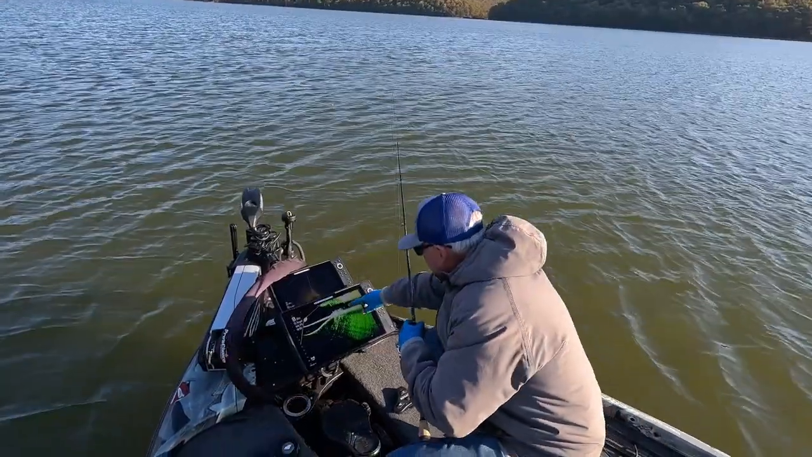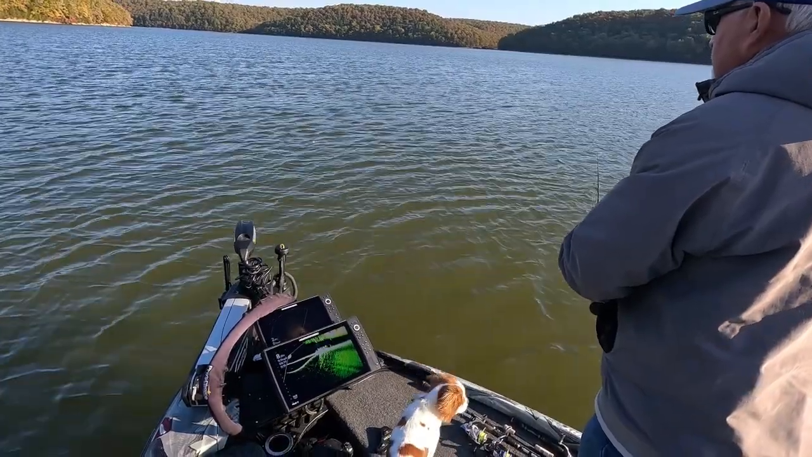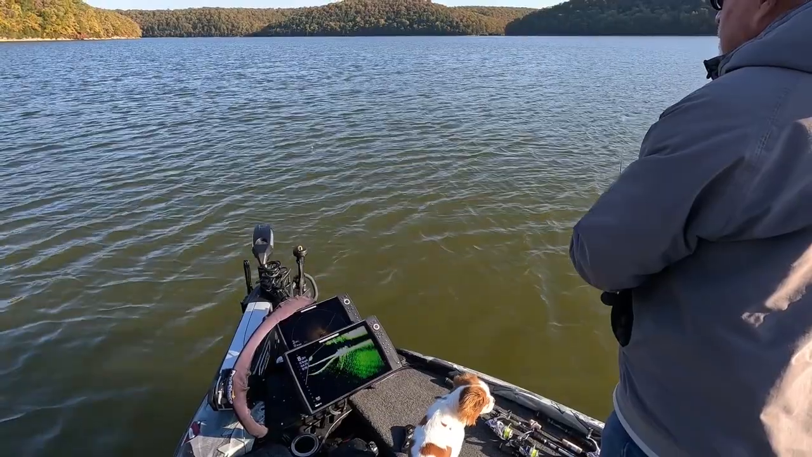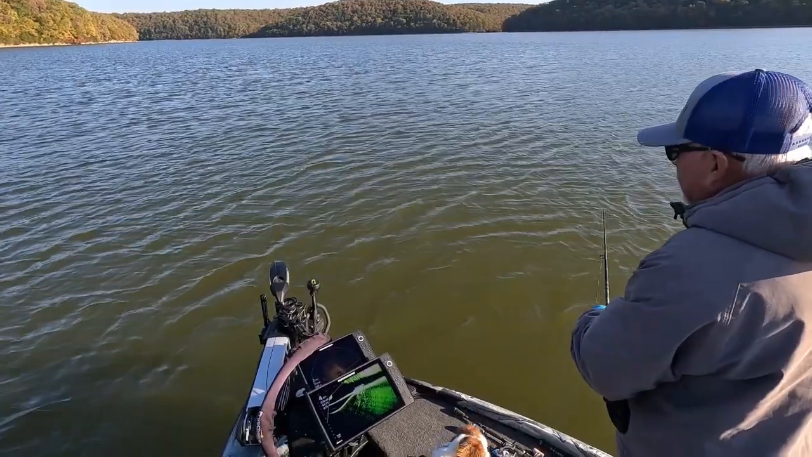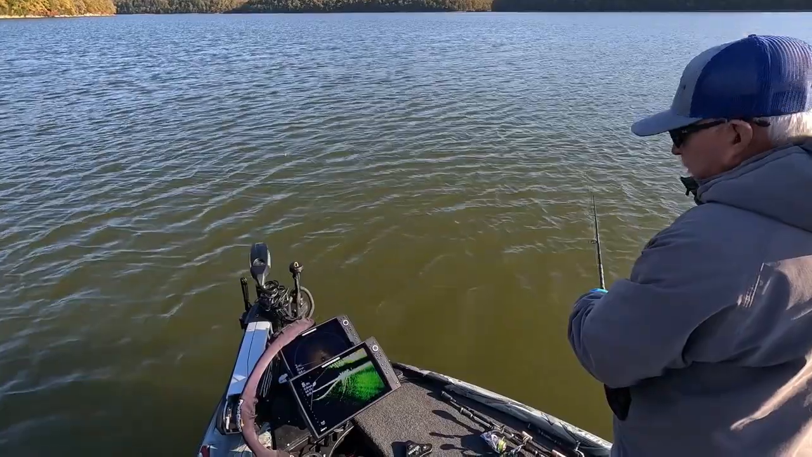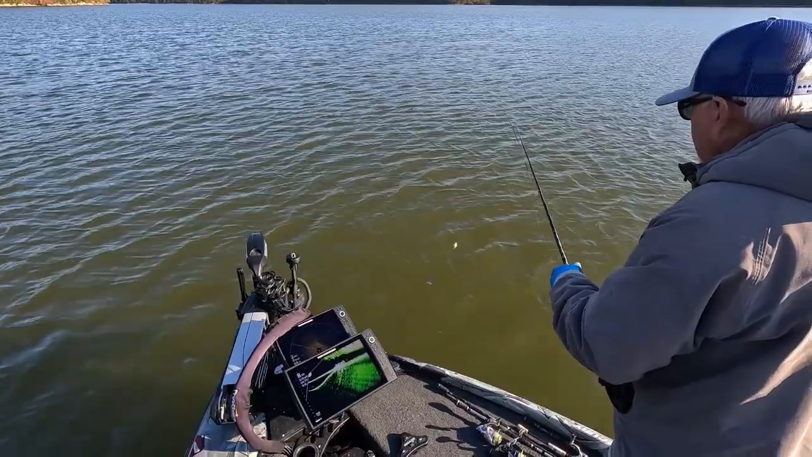That's my jig right there. Now I've got to pay attention to the bobber. A lot of times you can follow that bobber too. I think that wind was kind of pulling it across there a little bit, but I'm doing it again.